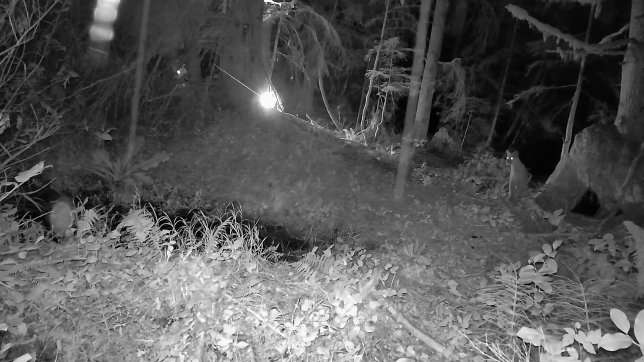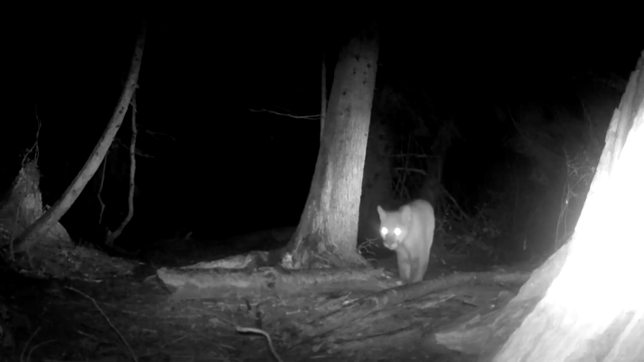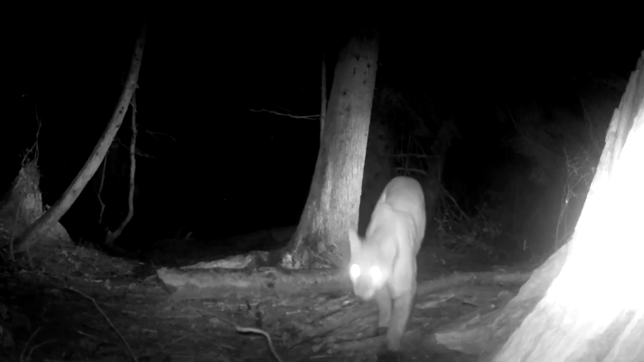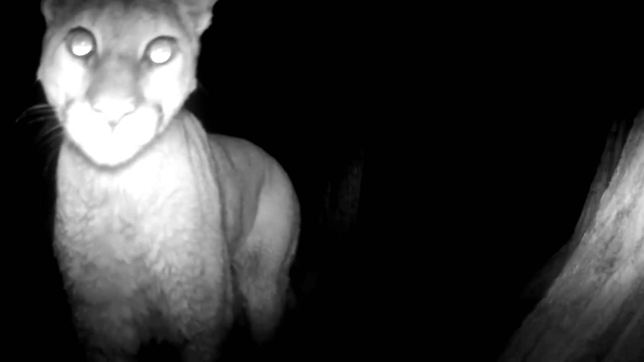My trail cameras picked this cougar up again at my favorite water hole. Well, the rain looks like it has come to a stop. That might be helpful. At least you're dry. Wow, with those big eyes, I bet you can really see great at night. Look at them.